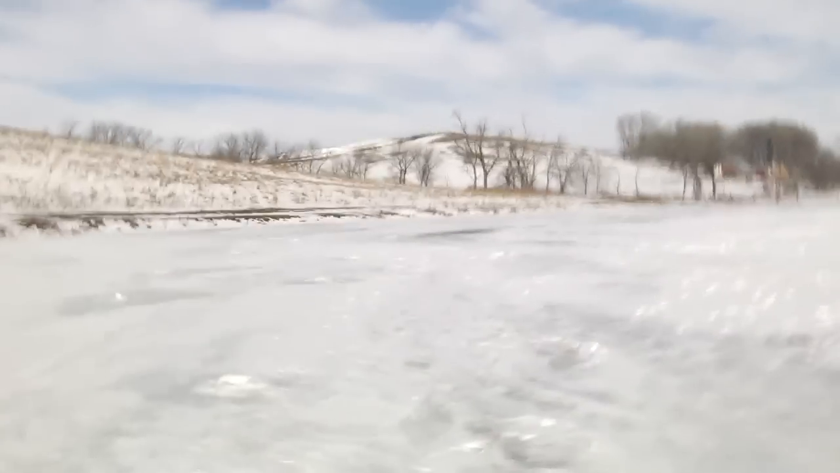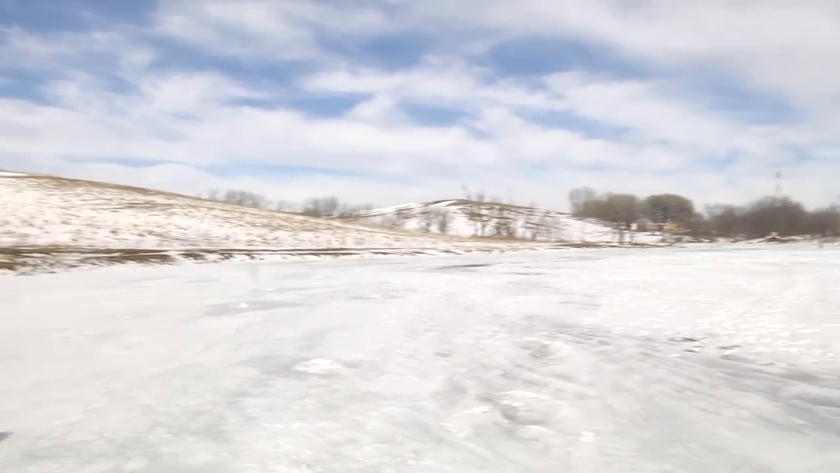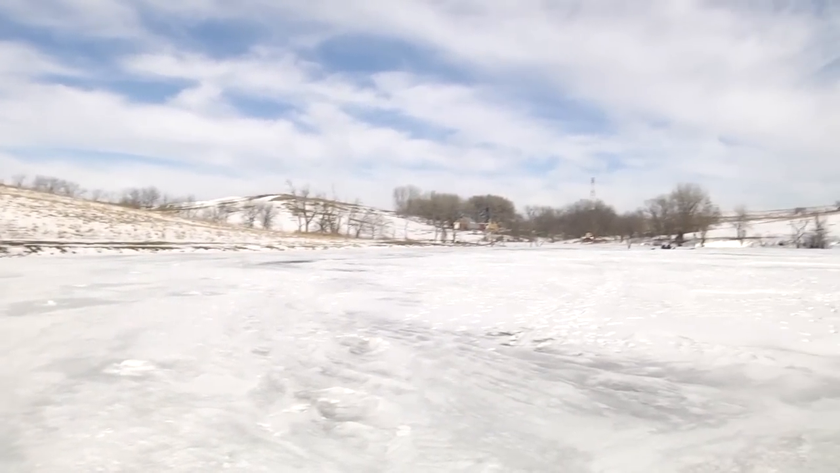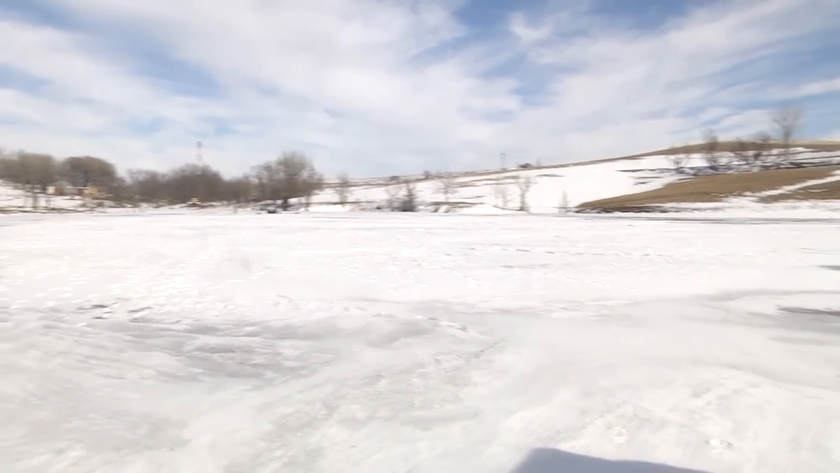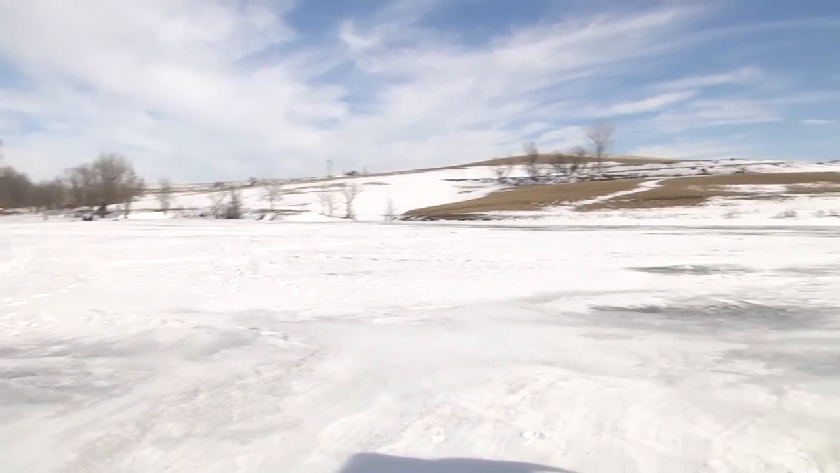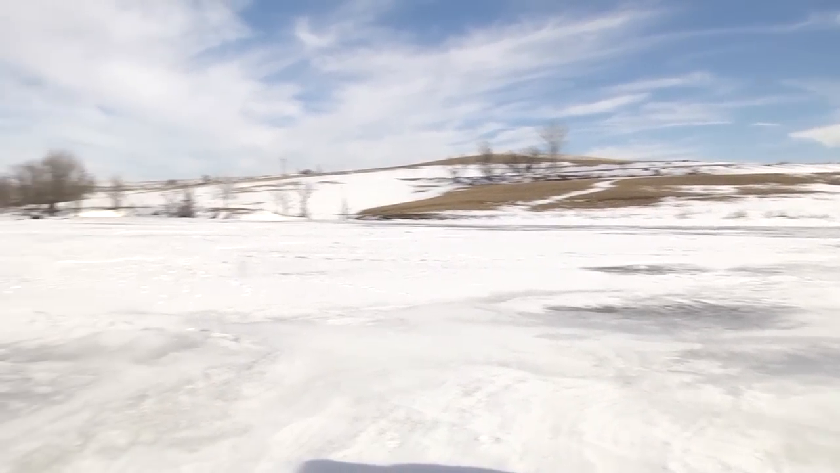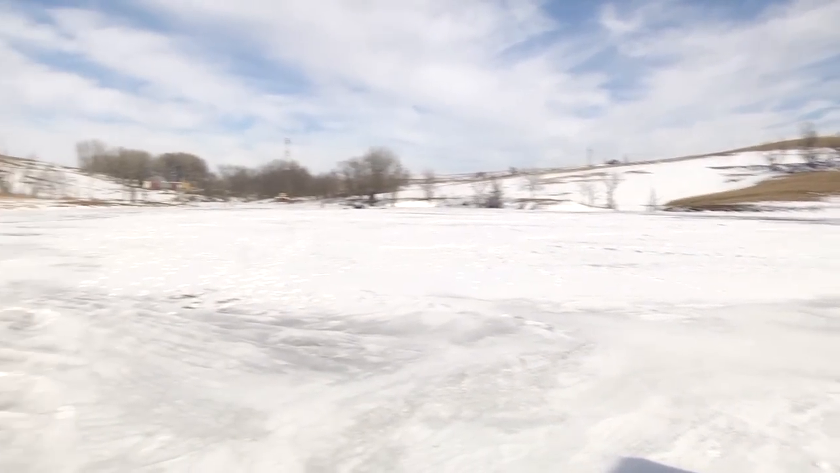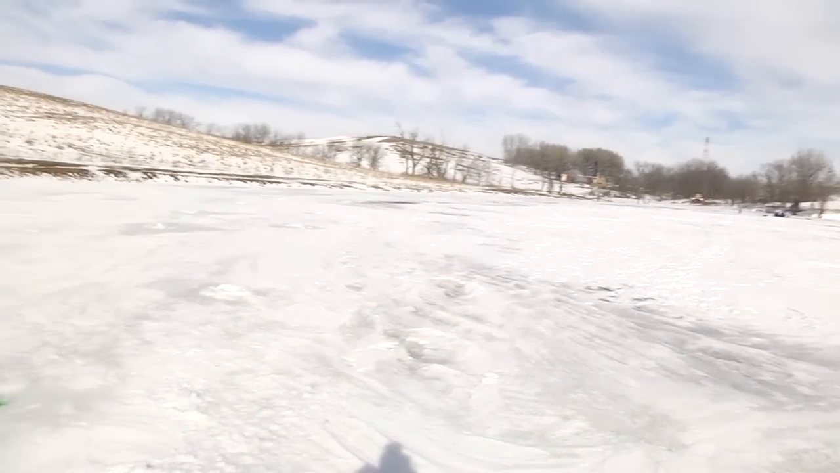Now, for everyone listening here, I just want to give you an idea of what we're fishing. It's not the largest of farm ponds that you can imagine. It's 6 acres. You can see how they say it's 6 acres. And it looks like its deepest point is about 20 foot so far. These little farm ponds can be some unbelievable fishing action. And today, the crappies are biting.